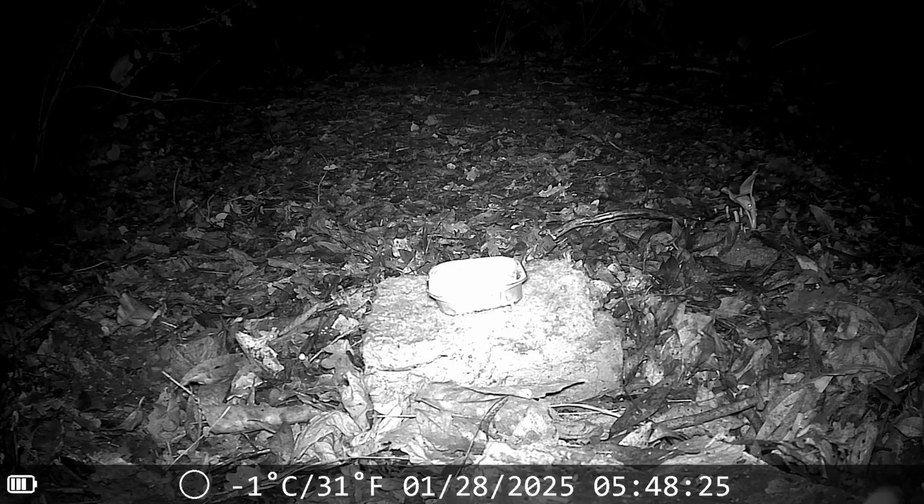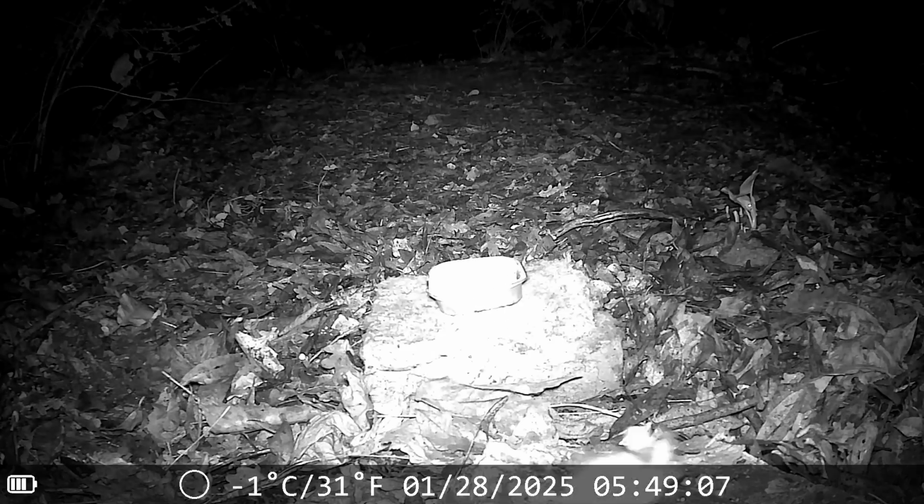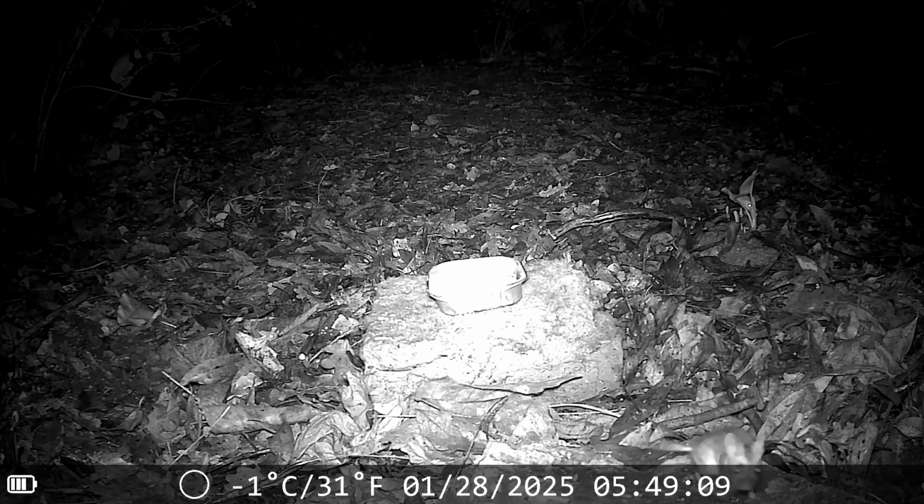Then the wood mouse hops onto the rock where I placed the cat food and starts inspecting it. It starts sniffing around the rock and around the food, and then it comes back again. And it likes to jump into the camera for some reason, and it went back down again. It repeated this cycle a lot of times, and obviously it was a bit scared of the food because it was quite new to it, but yeah, it was a very nice little wood mouse.